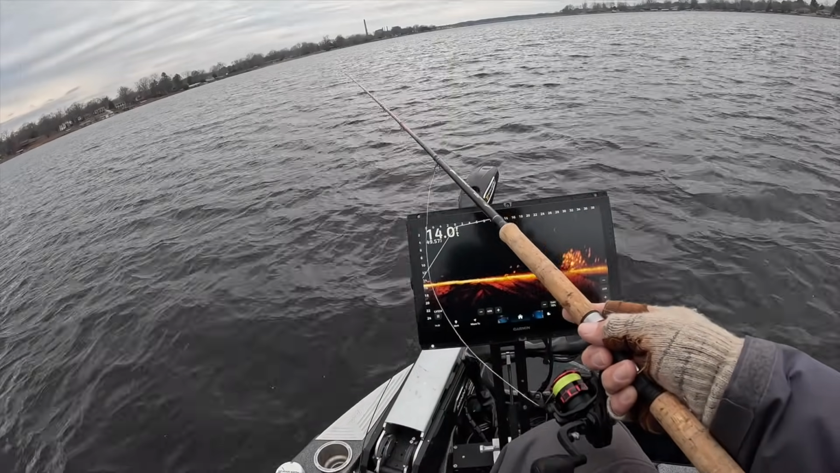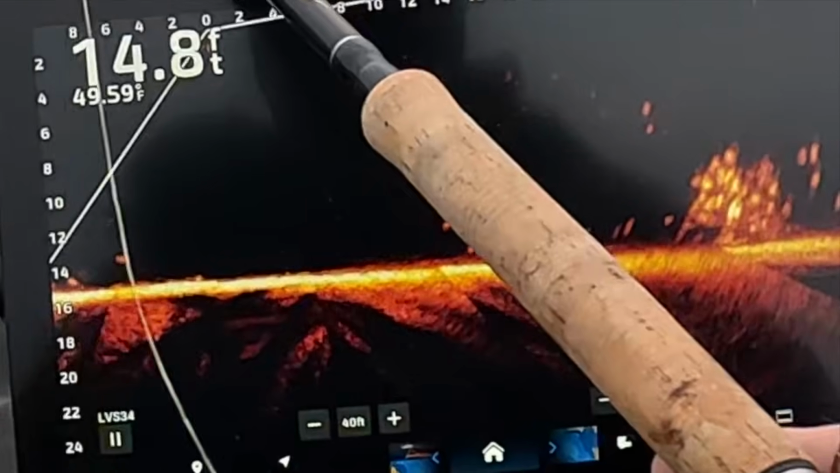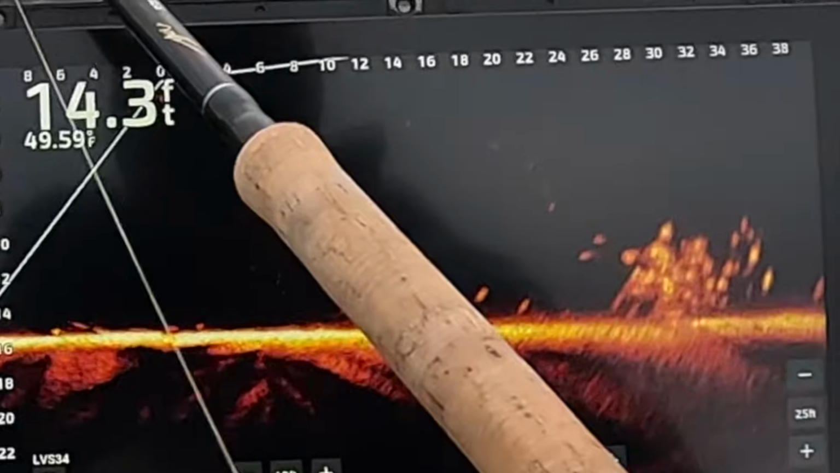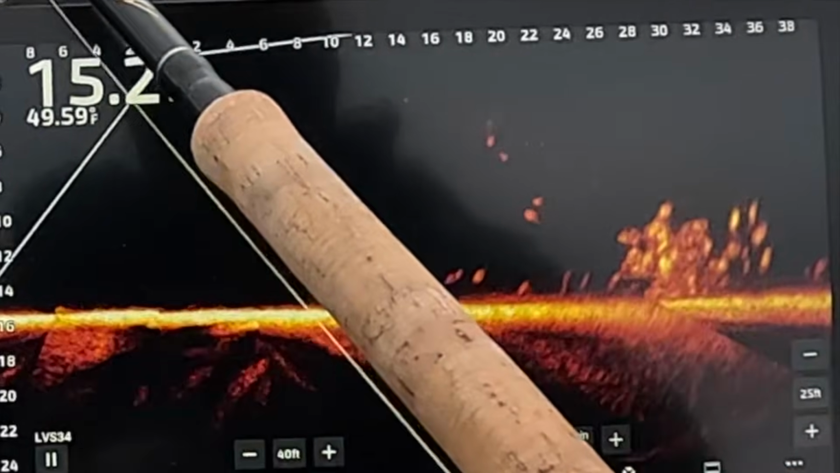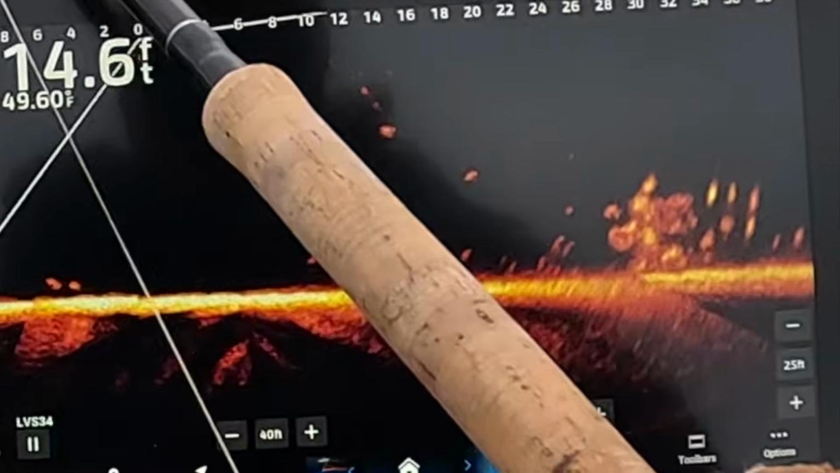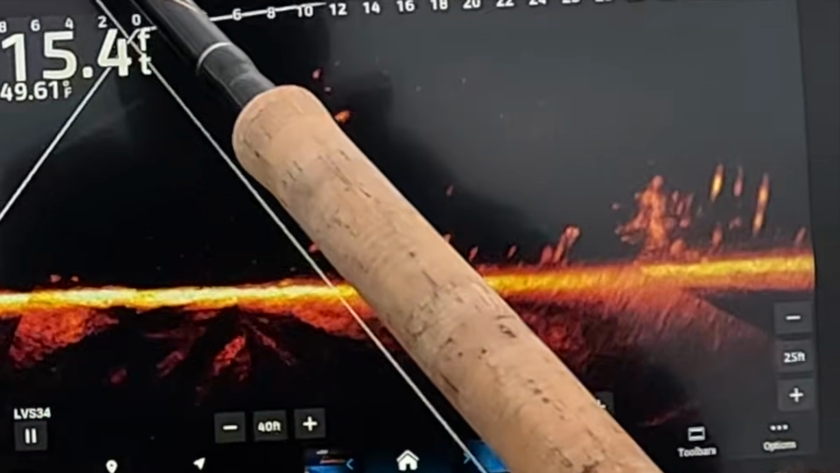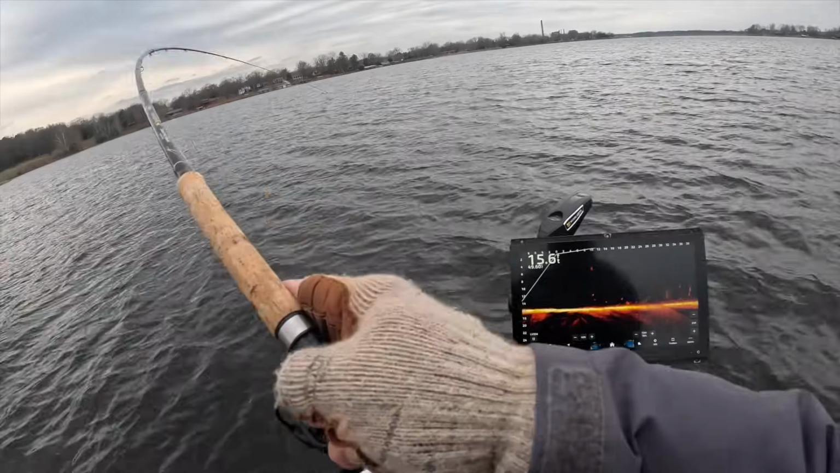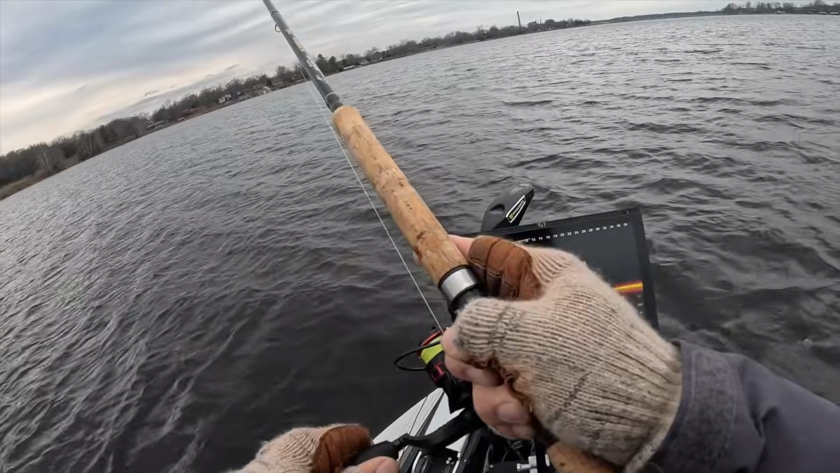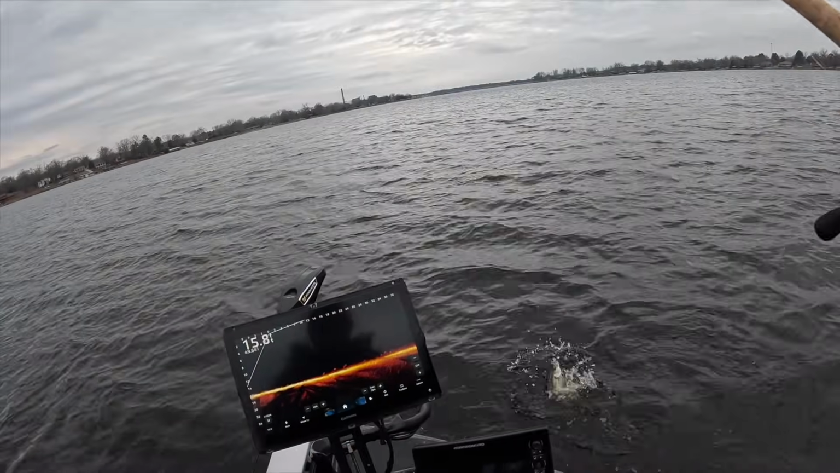Came up a little short. If I come up short, I always start early. Maybe that'll be our next conversation here, if we can get this guy to bite. Still on me. And he got him. Never give up. That is so key. Freaking tank, man.